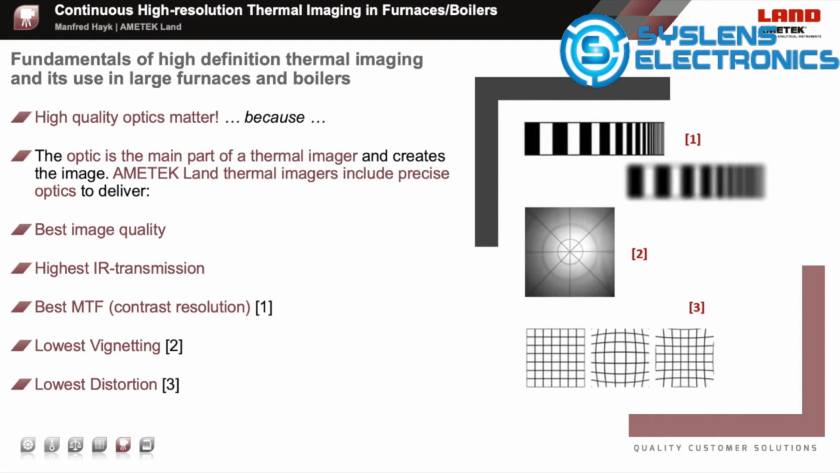And the distortion can influence the image. If the optic is not optimized or too small, you might run into these distortion issues. See illustration 3. That's why the AMATEC lens cameras have an improved optic to ensure high-quality measurements and images, based on more than 20 years of thermal imaging experience and knowledge.